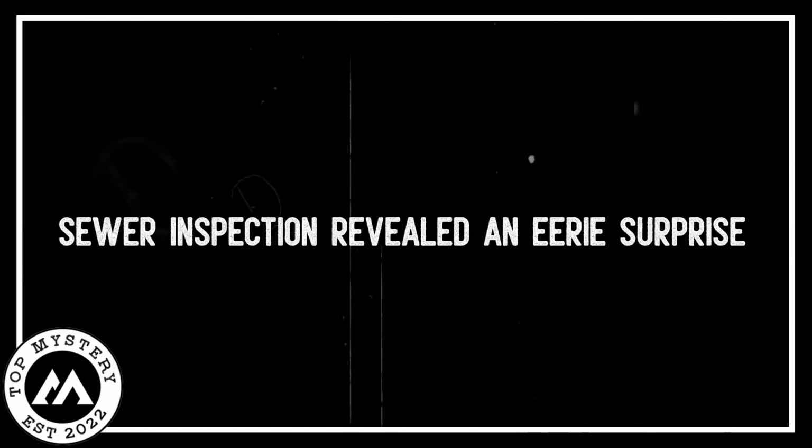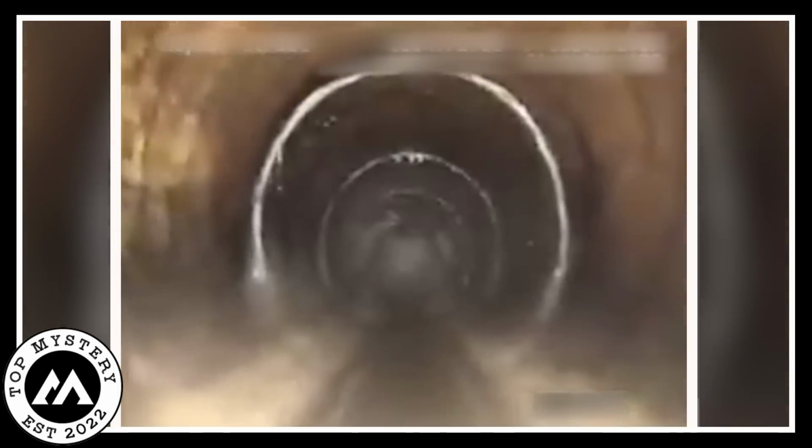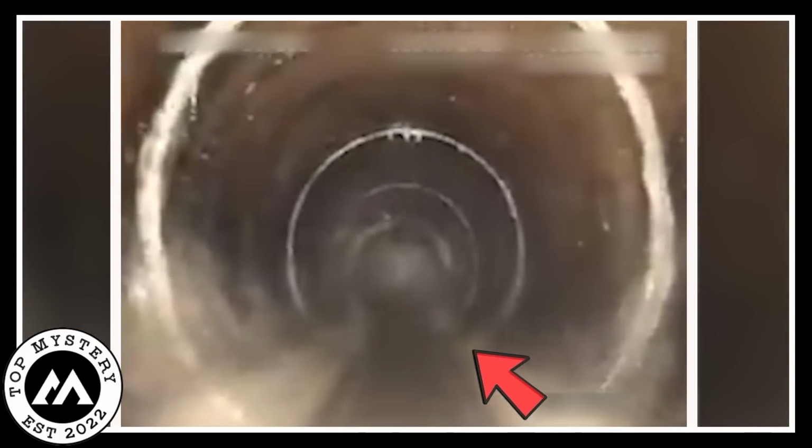Sewer inspection revealed an eerie surprise. The Athens, Georgia Public Utilities Department shared a video for a sewer system promo highlighting the damage from foreign objects, but what stood out was the startling moment captured by the camera. As it navigated the drain, an eerie sight unfolded. A creepy creature with glowing eyes seemed to be staring right at it.